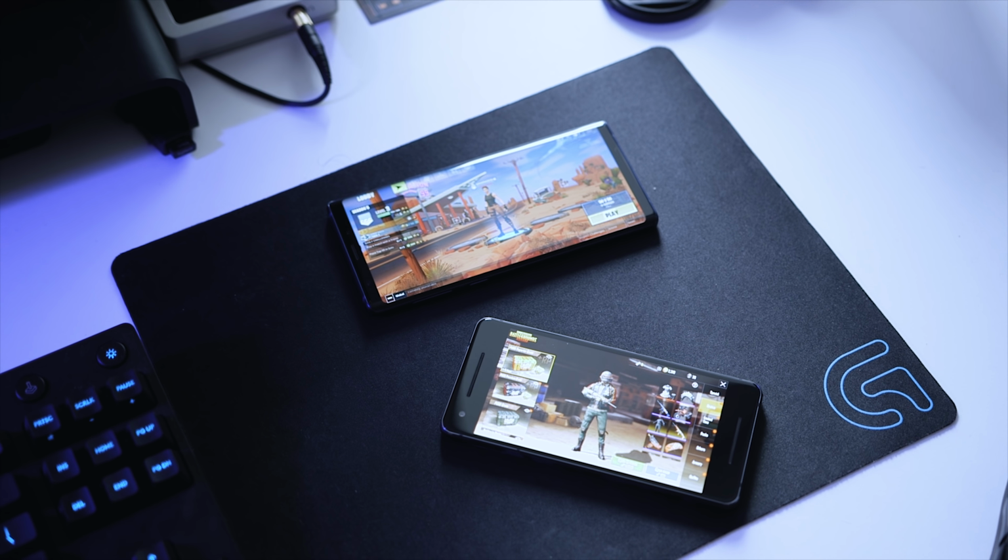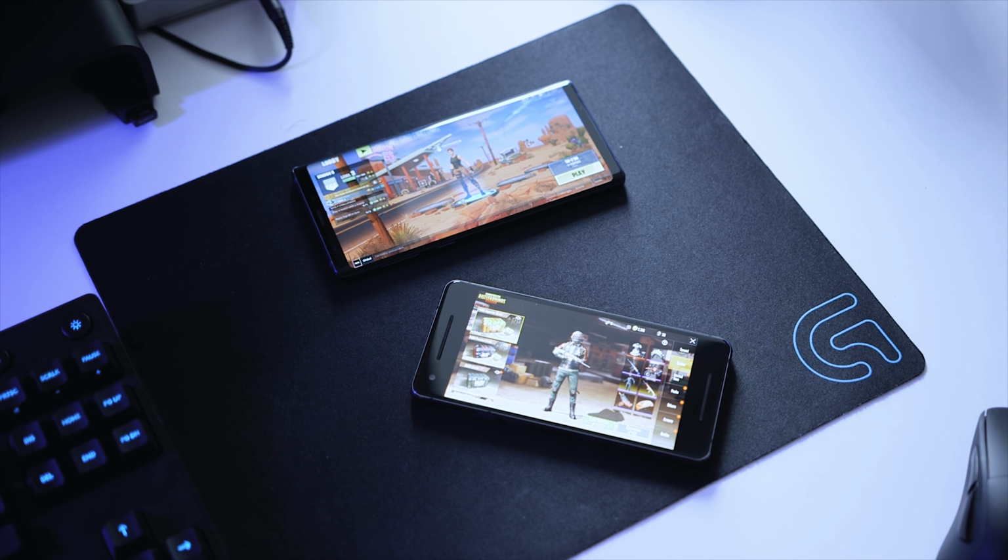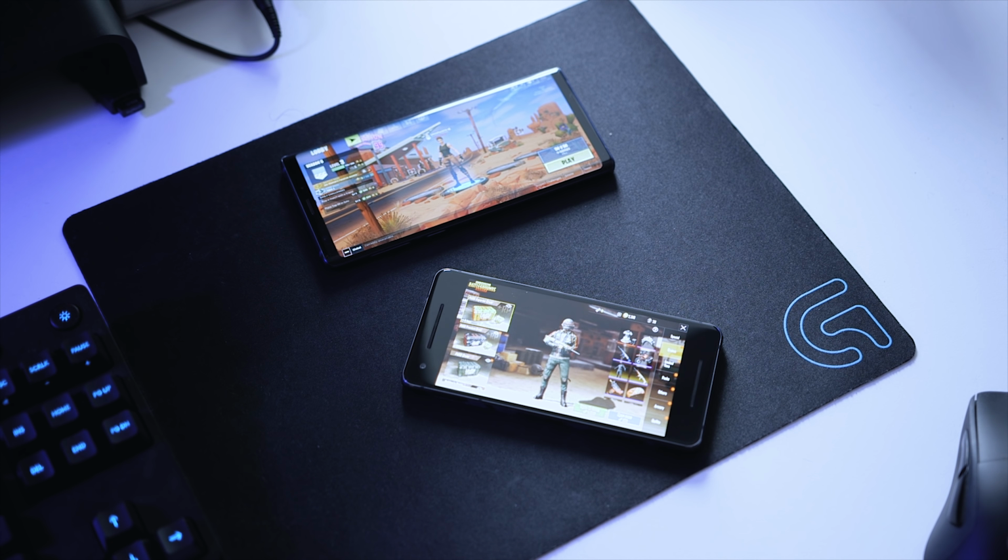There are a couple of things that I'm looking forward to when testing Fortnite on the Note 9 and PUBG on both the Note 9 and the Pixel 2. One of them is, of course, the temperatures, because if you're gaming on an Android smartphone, you want to be able to game at a comfortable setting. You don't want your hands to sweat over time, and of course you want to prevent overheating, because that's something we're looking into. So temperatures are definitely going to play a huge factor in this testing methodology.